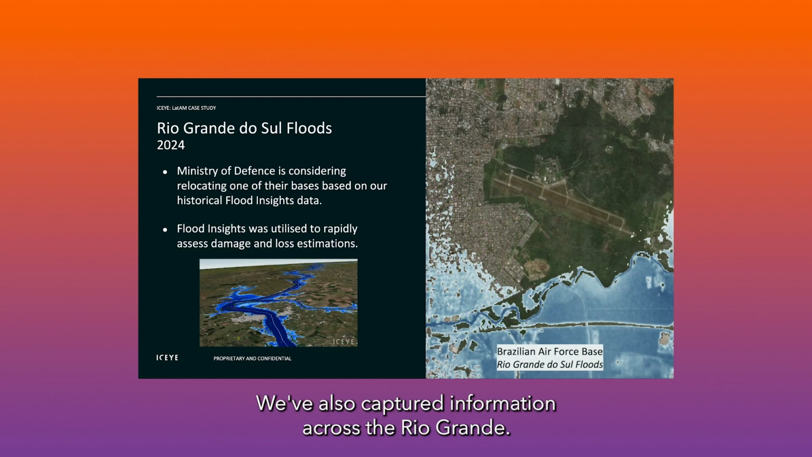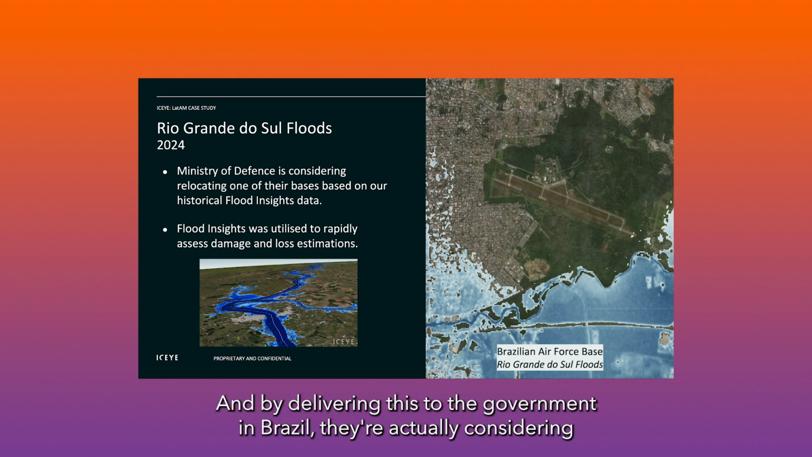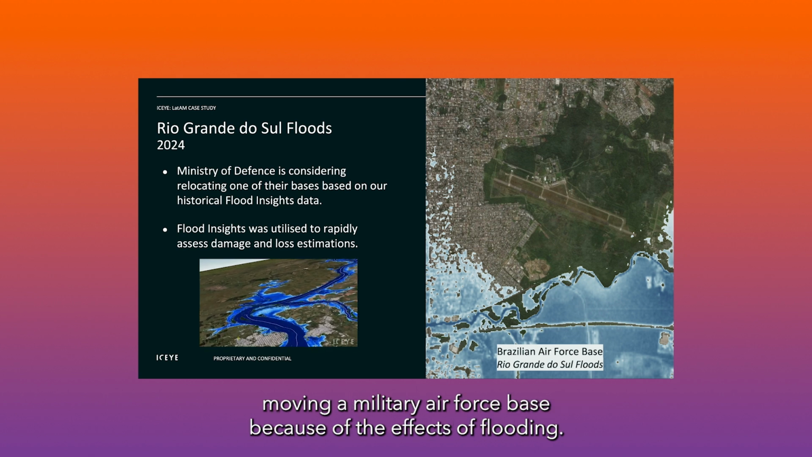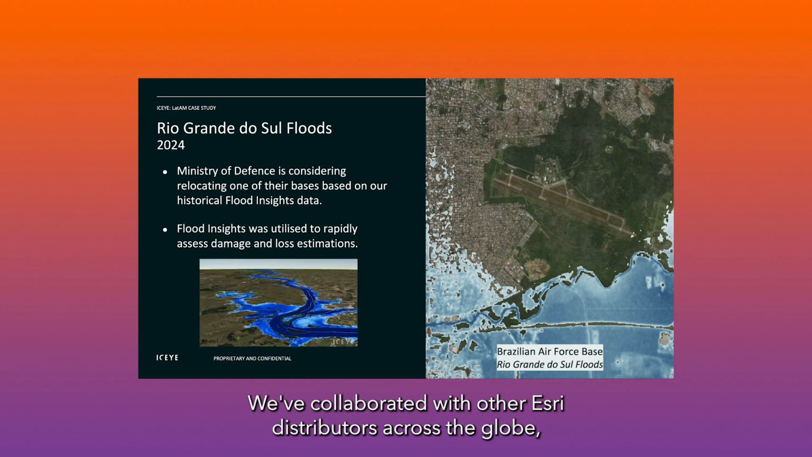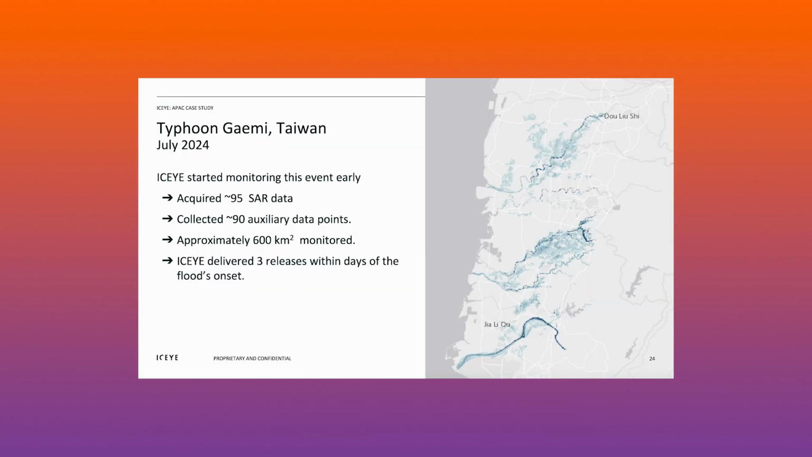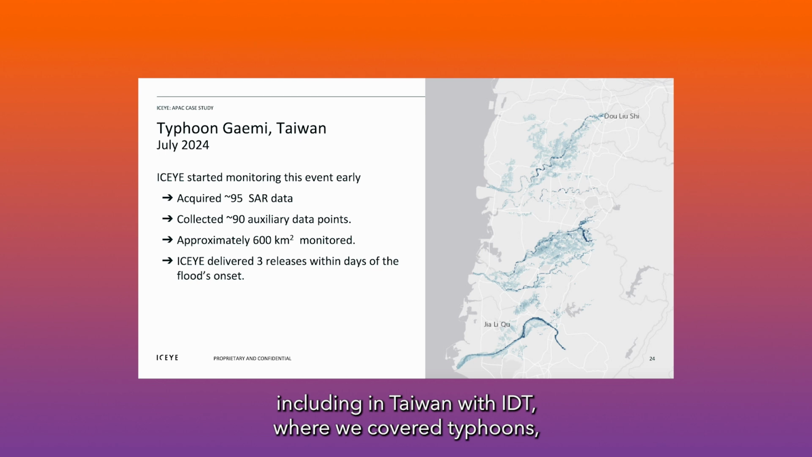We've also captured information across the Rio Grande. And by delivering this to the government in Brazil, they're actually considering moving a military Air Force base because of the effects of flooding. We've collaborated with other Esri distributors across the globe, including in Taiwan with IDT, where we